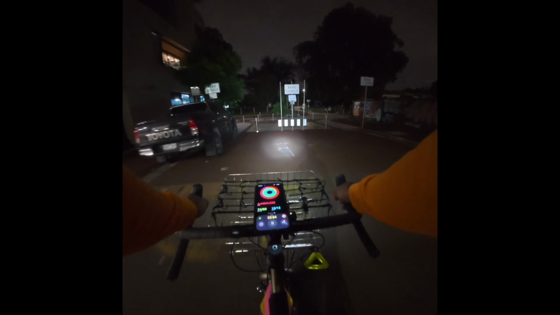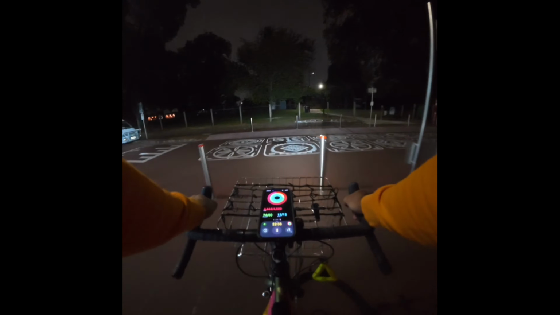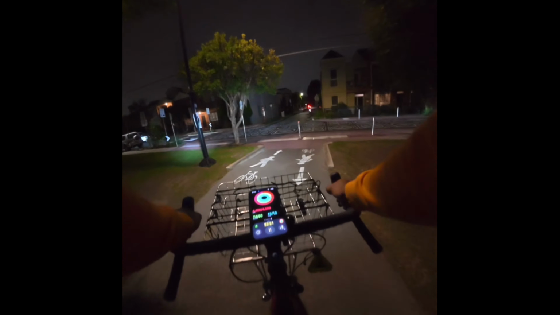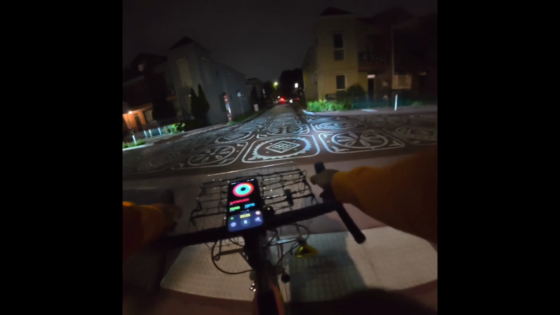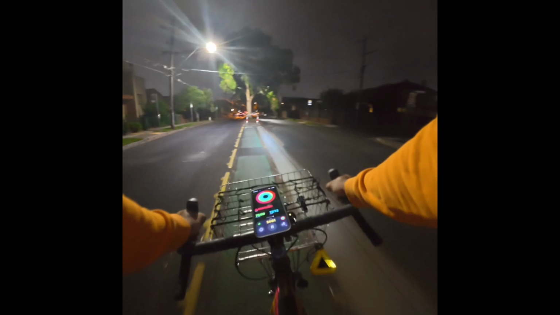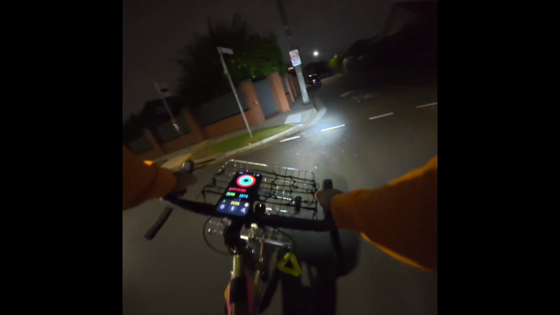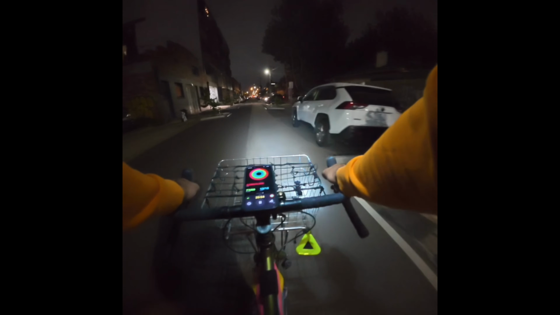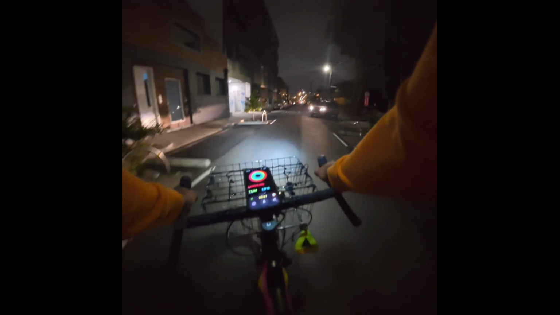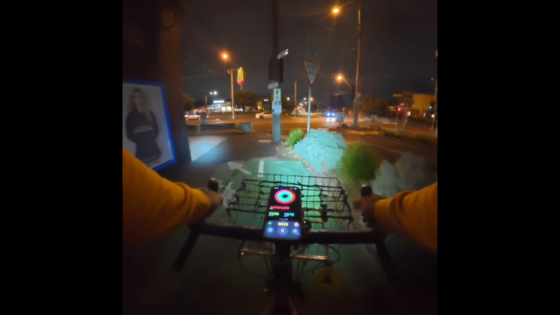Just on Albert Street, I guess this is kind of a shared userway now. They've done some works there, put a really cool mural on the ground, and done some roadworks here recently. Crossing over Blythe Street. This forms part of the Brunswick Shimmy. So it's a designated cycle route to go south through Merri-bek. And that's about it. Just a quick short ride to close my rings.